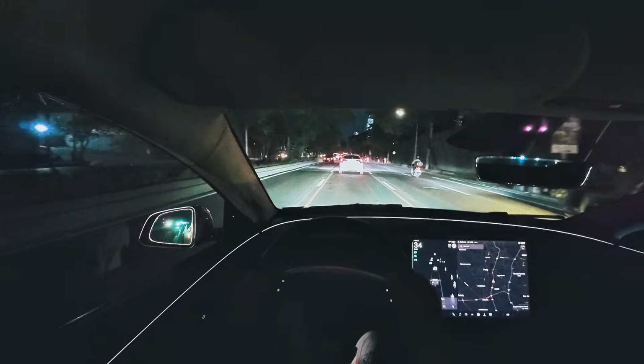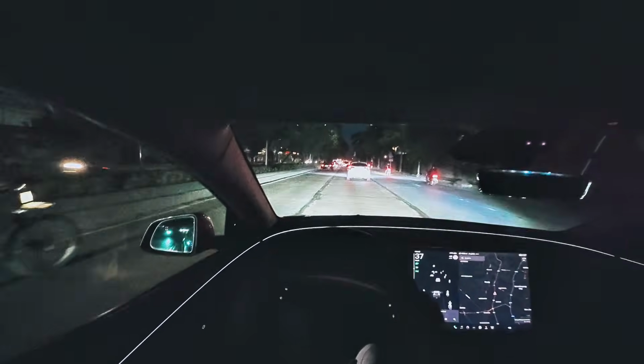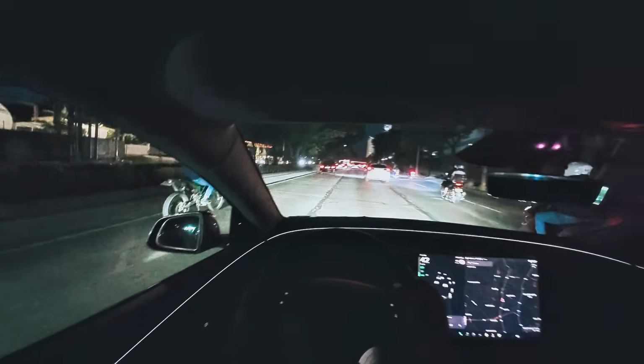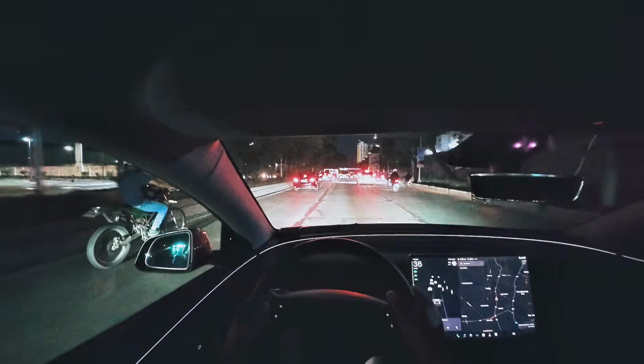I mean, Tesla engineers were able to build a car that's fully electronic, but make it feel like you're actually driving around in an analog, or should I say manual operated analog vehicle, and that's a win for me.